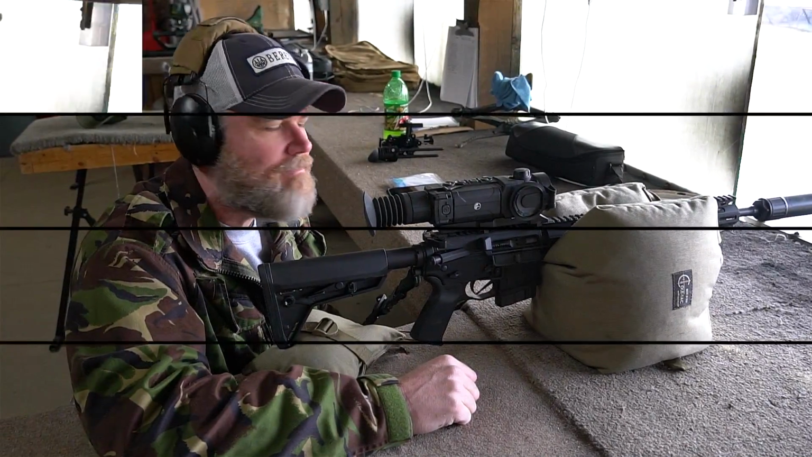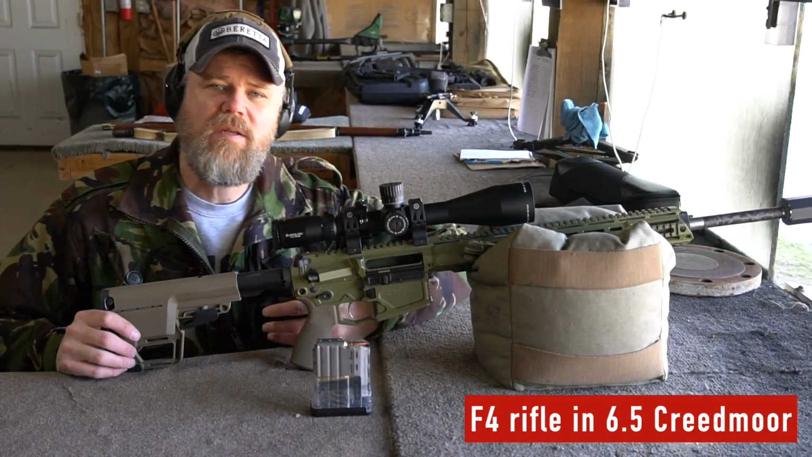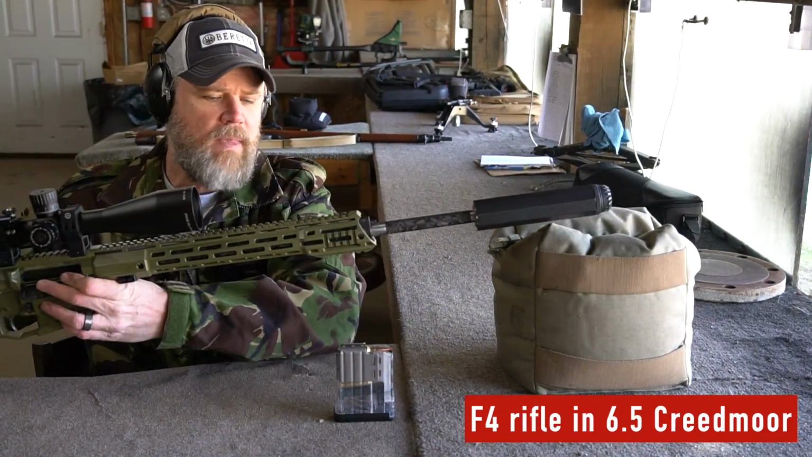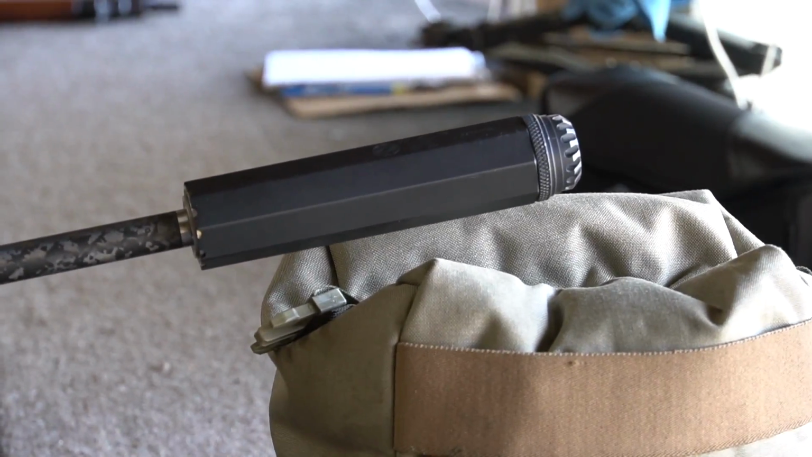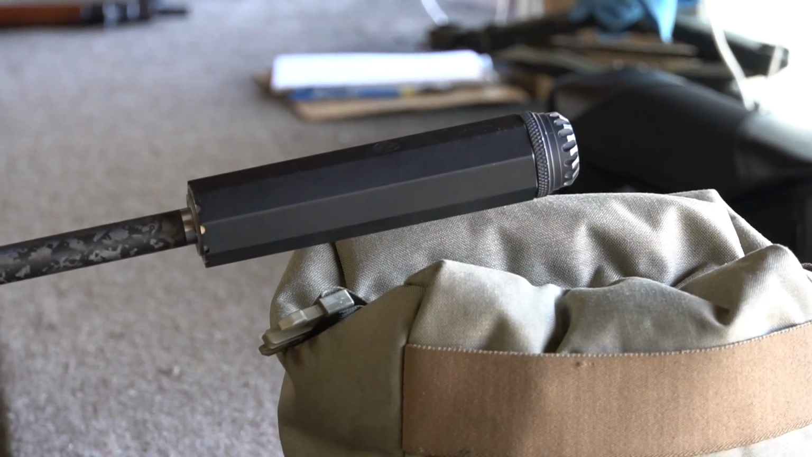This is the F4 rifle, chambered in 6.5 Creedmoor that you've seen previously here on the channel. The only thing that's changed since the last video is the fact that we've installed an old school OSS .30 caliber suppressor onto the Proof barrel, which is a carbon fiber Proof Research barrel. So it adds a little bit of weight to the end of the gun.